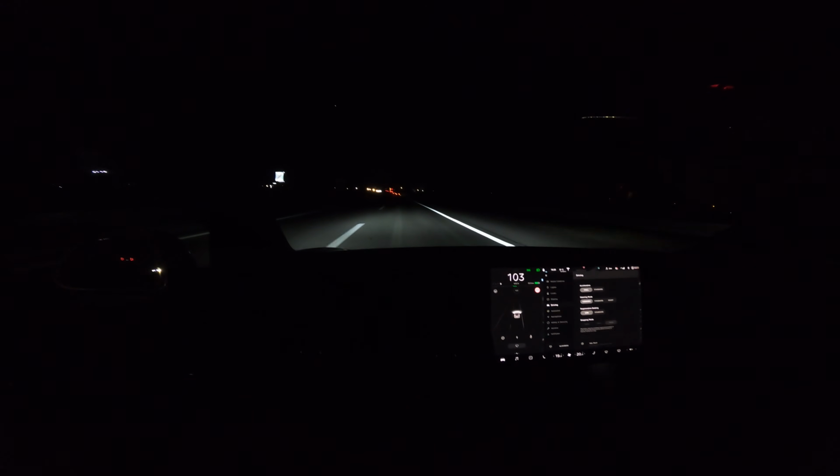The LED lights are excellent. The GoPro is not that good. I'm going to show you later with an iPhone. We're going to go where there are no street lights. Excellent performance. Driving about 100 kilometers per hour.